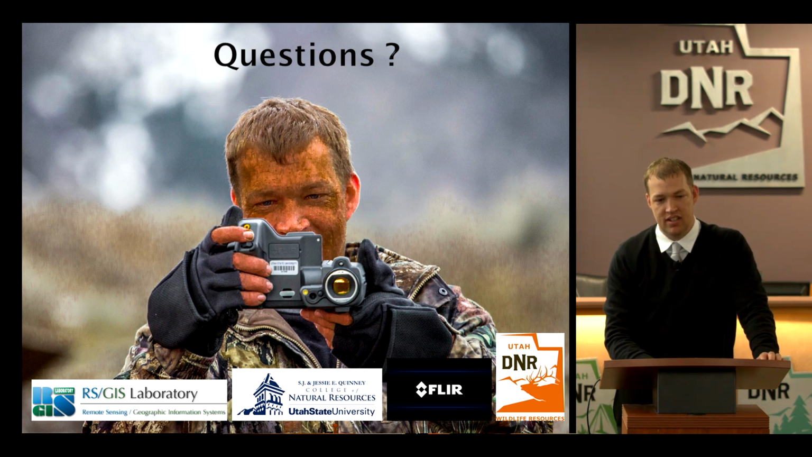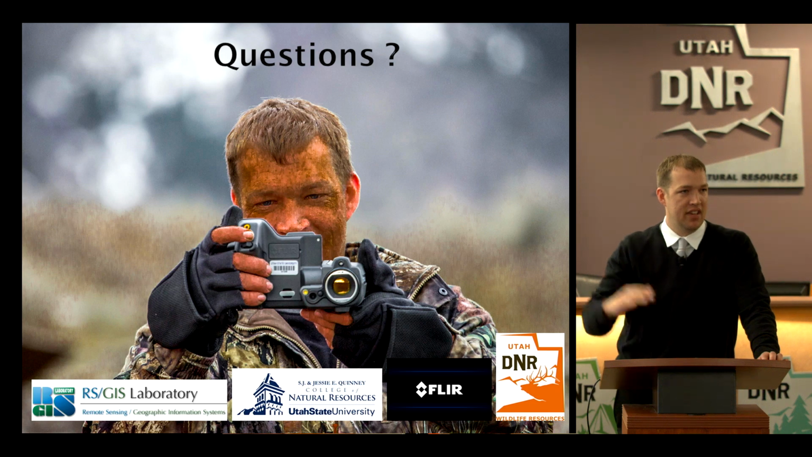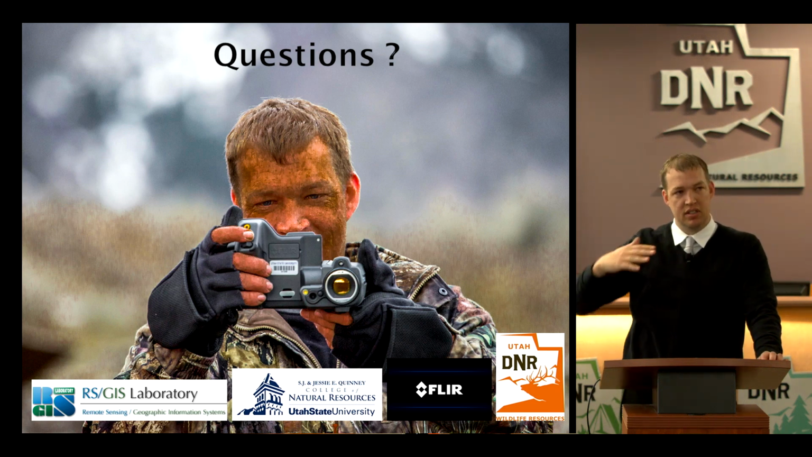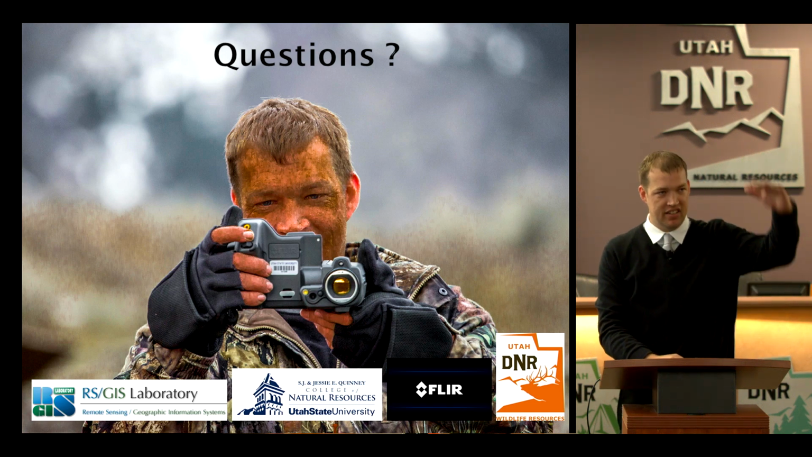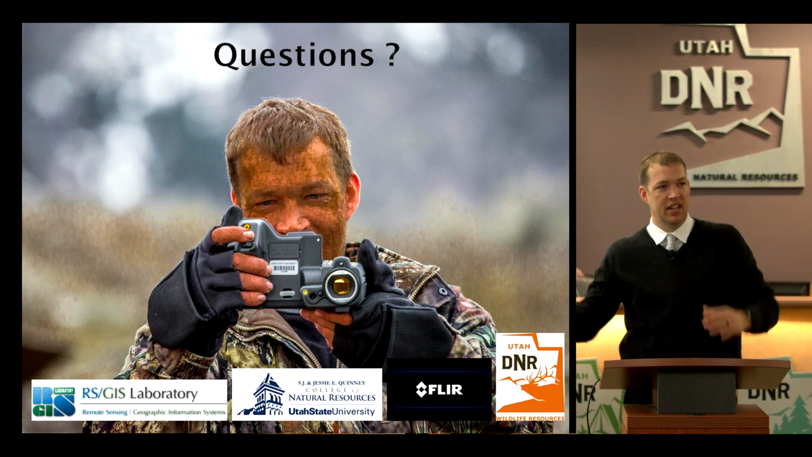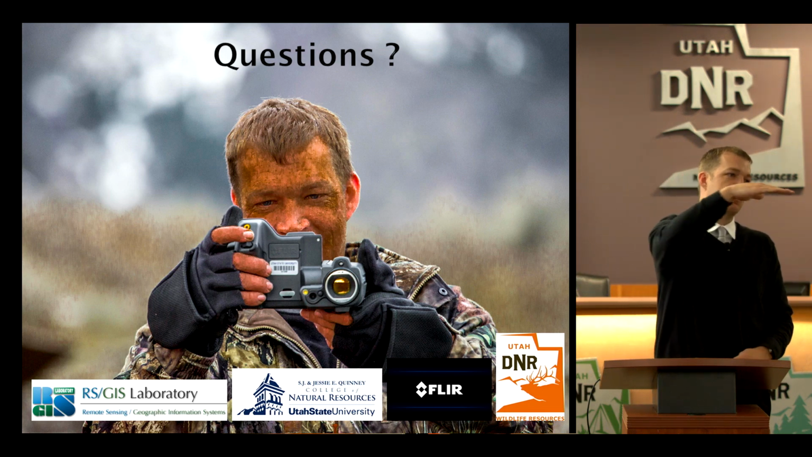There's a study that was done on ducks, flamingos, and a couple other waterfowl, and they basically determined the different angles to approach these wildlife species. They found that coming down at 90 degrees was the worst, and coming across the top of them was probably the best way to do it.